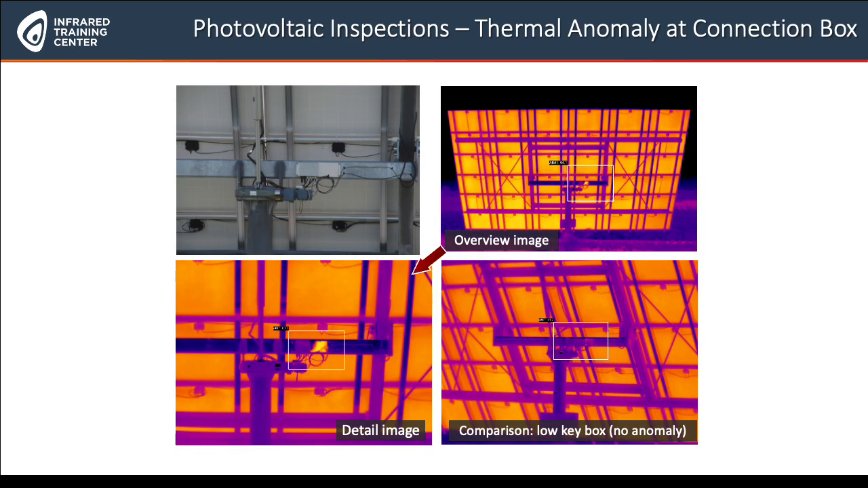Okay, so as a last example, what we're looking at here is the backside of a farm PV module. And what we see is a thermal anomaly at a connection box. You cannot see it very well in the overview image on the top right because we're too far away. So if we get closer or use a lens with a smaller viewing angle, we can see it here. And if we compare this with the photo, we see what component it is. And it is definitely a problem with the connection box. So don't only look at the modules and the cells, but also at all the other components which are involved here that can heat up or cause a problem and a fault and a damage.